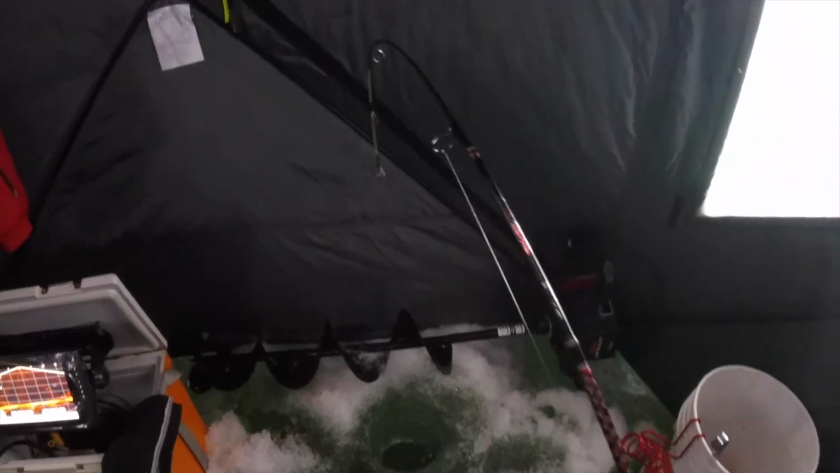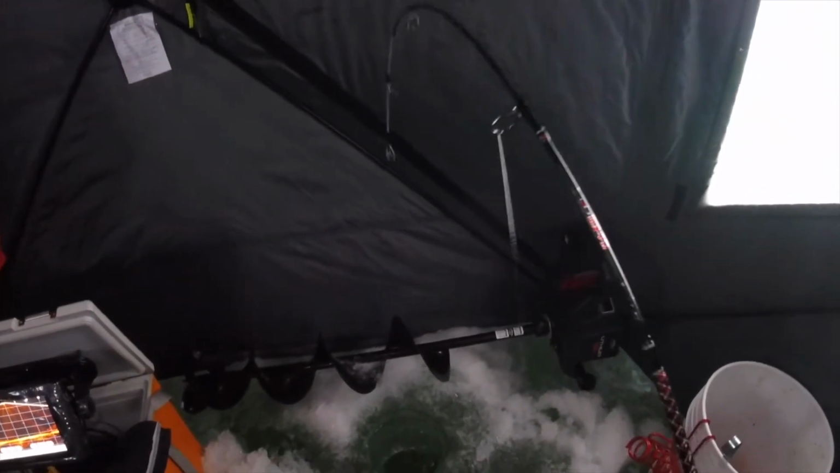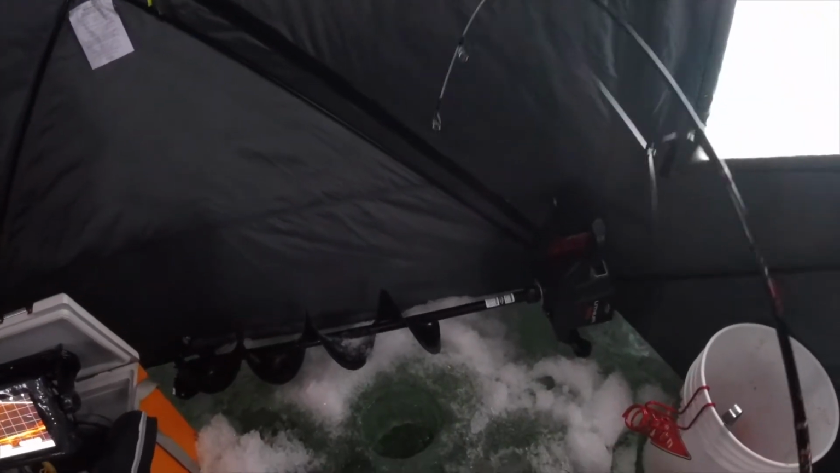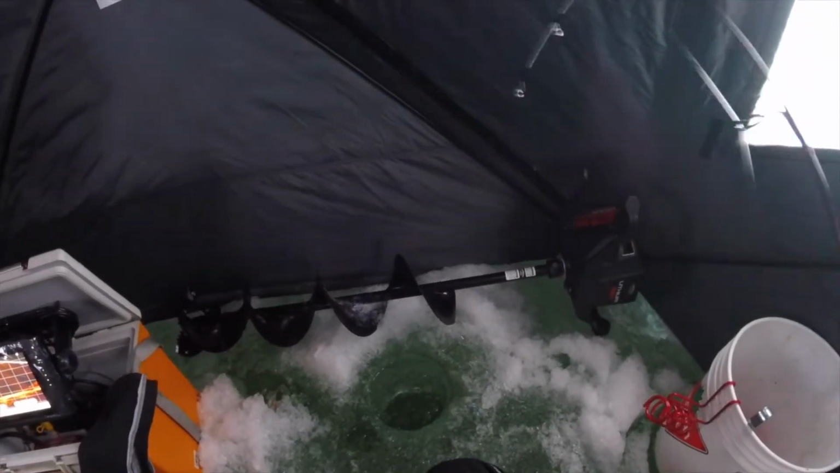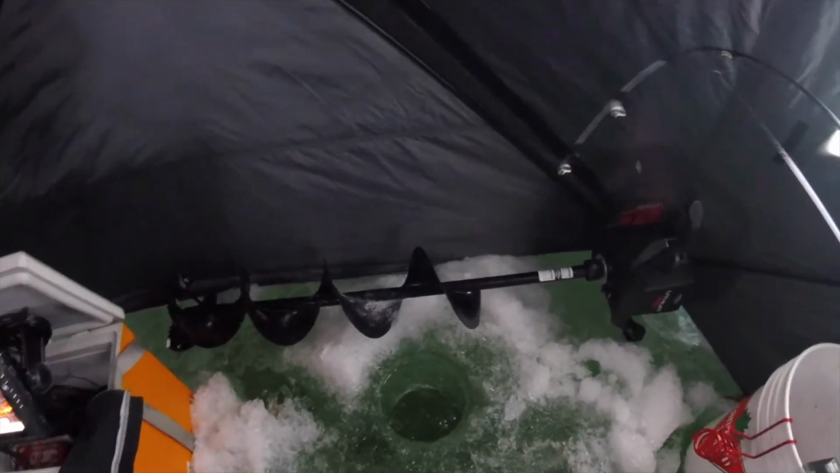Fish on. Another tulipi. Feels big. Feels very big. Feels giant.